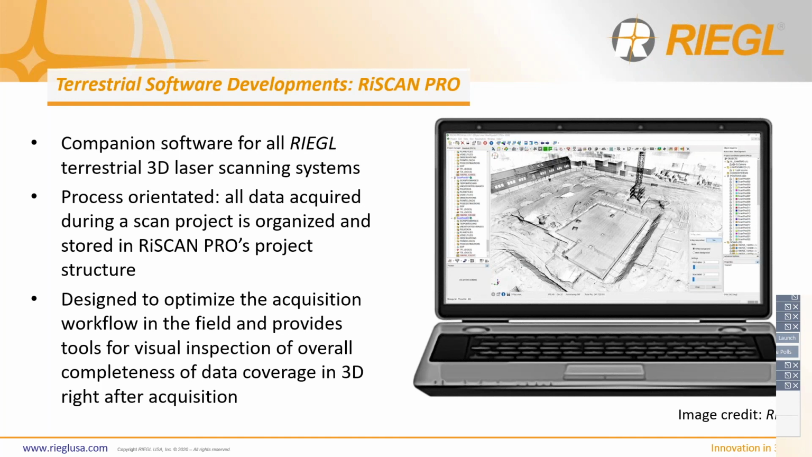This is process oriented, which means that all data that's acquired during a scan project is organized and stored in the RiSCAN PRO project structure. So again, it just makes things easier for you. Some of the advanced features available in the software for point cloud optimization include automatic registration, multi-station adjustment, flexible filtering tools, data merging, and high-performance 3D visualization capabilities. These tools are designed to help optimize the acquisition workflow for you in the field, which makes the partnership between hardware and software complete.